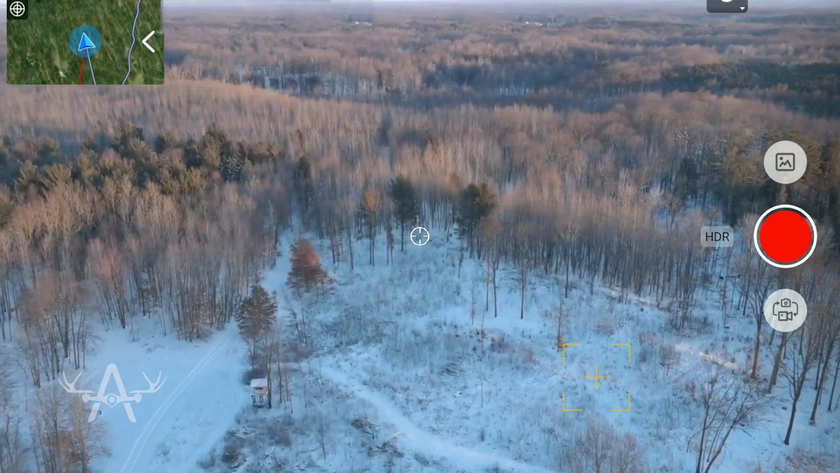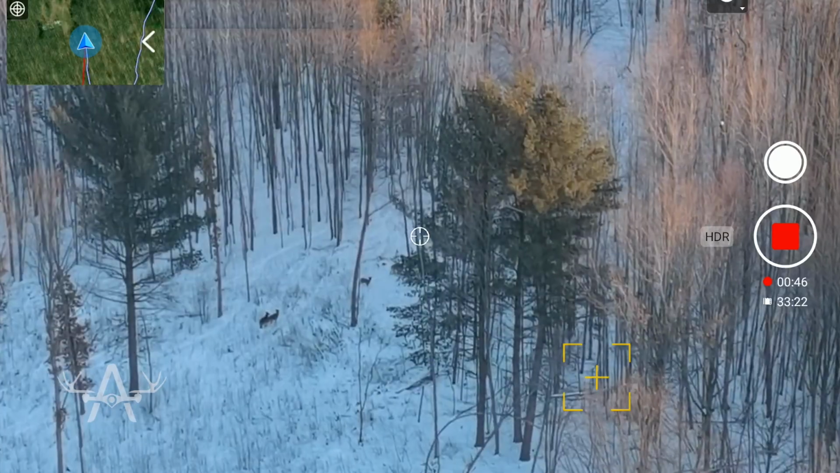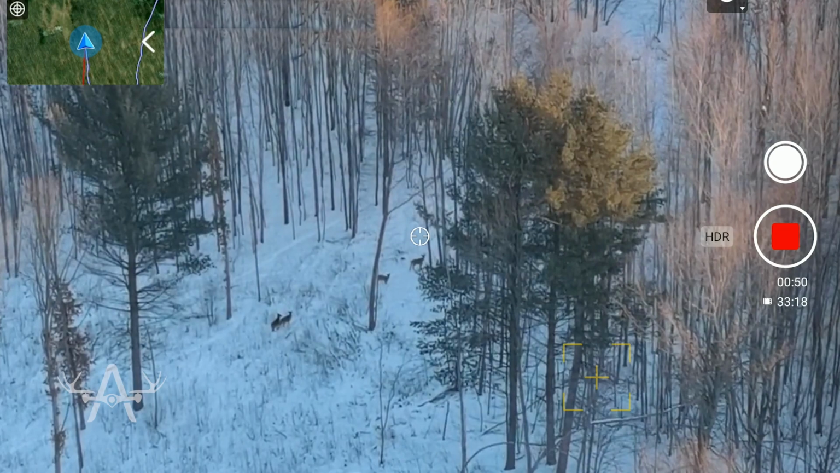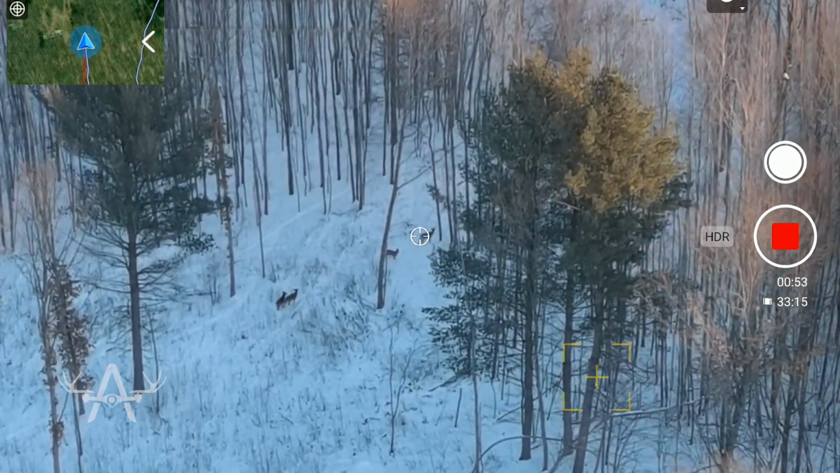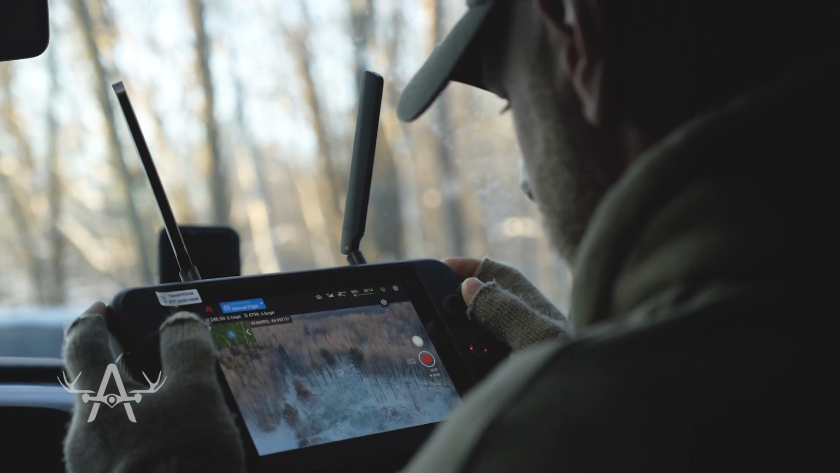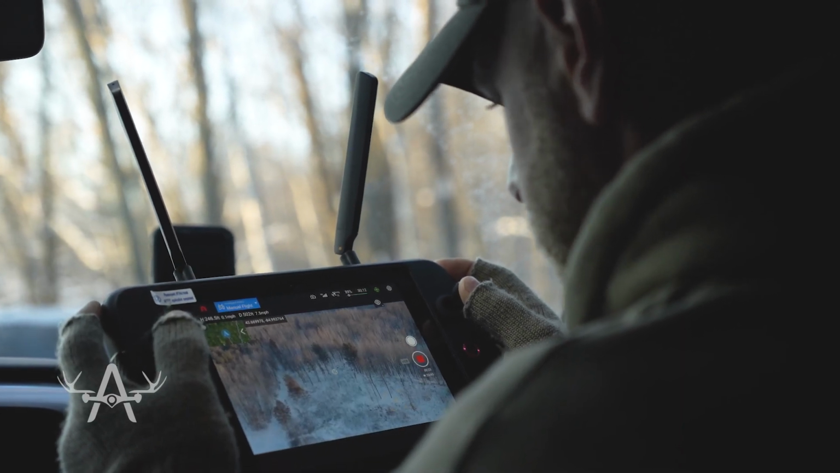Whose deer blind is that? That's my cousin Kevin's. It used to be mine, and then I gave up my spot. I built that, yeah. They're bedding, aren't they? Nope, they're not. They're up. So everything to the right over here is a low area that's wet that deer like to hang out around.